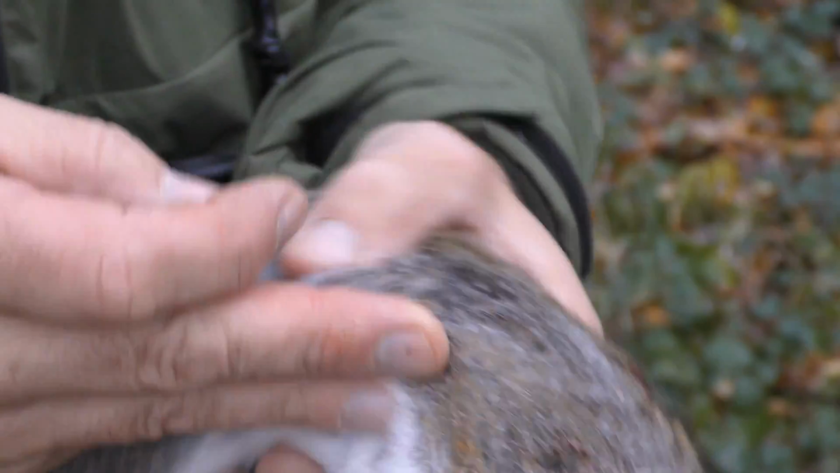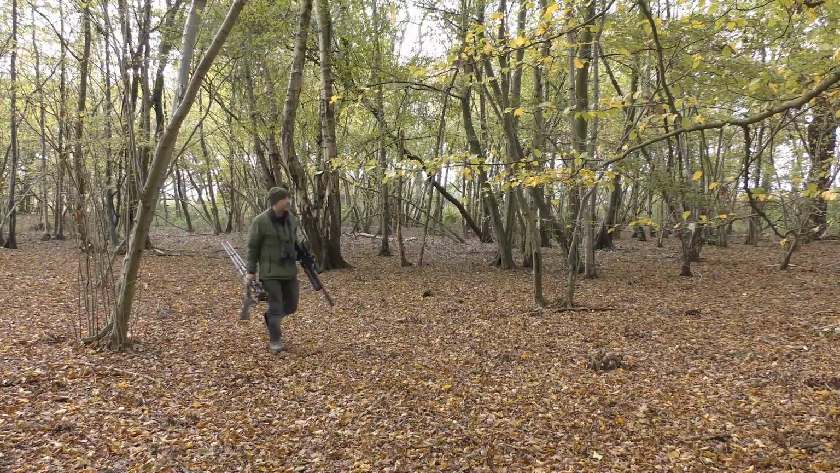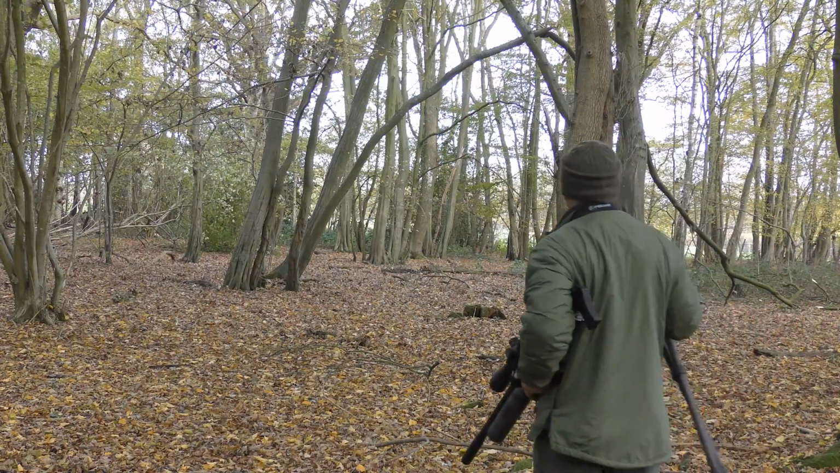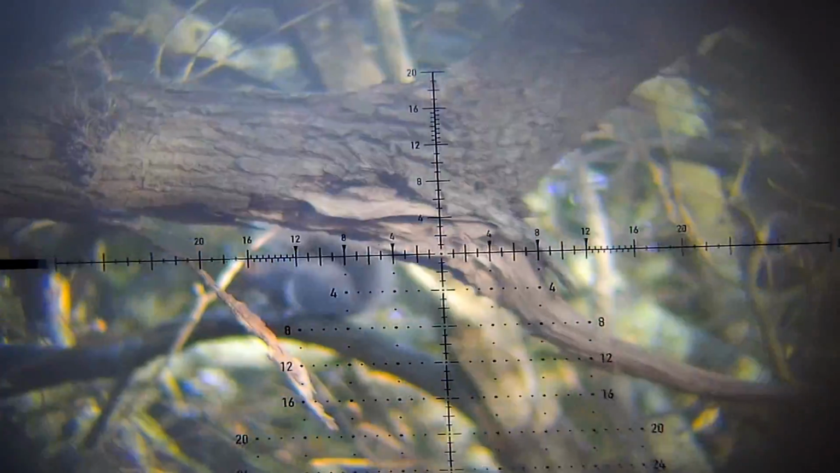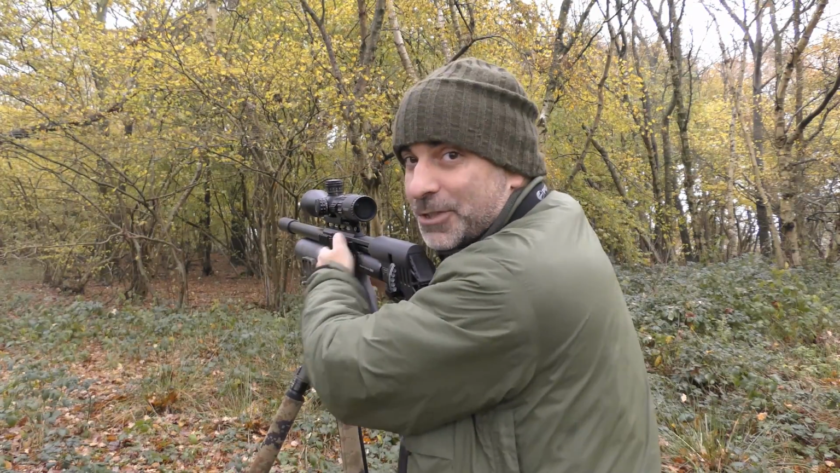It's gone in one side of the chest and out the other, and he didn't know much about that, so it's a good clean kill. Two down.